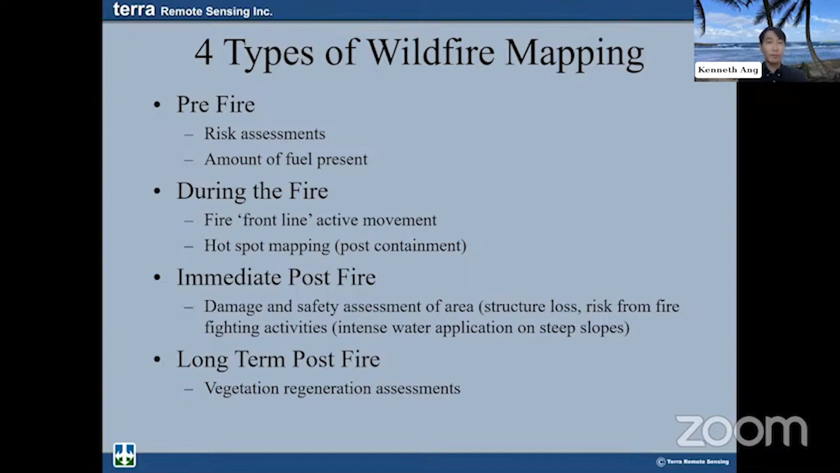And then once that fizzles out, you've got the hotspot mapping. So that's coming in with a thermal camera or imagery sensor and pinpointing where the hotspots are, so that firefighters or first responders can go in and douse the fires and make sure that it doesn't resurface again. So that's during the fire.